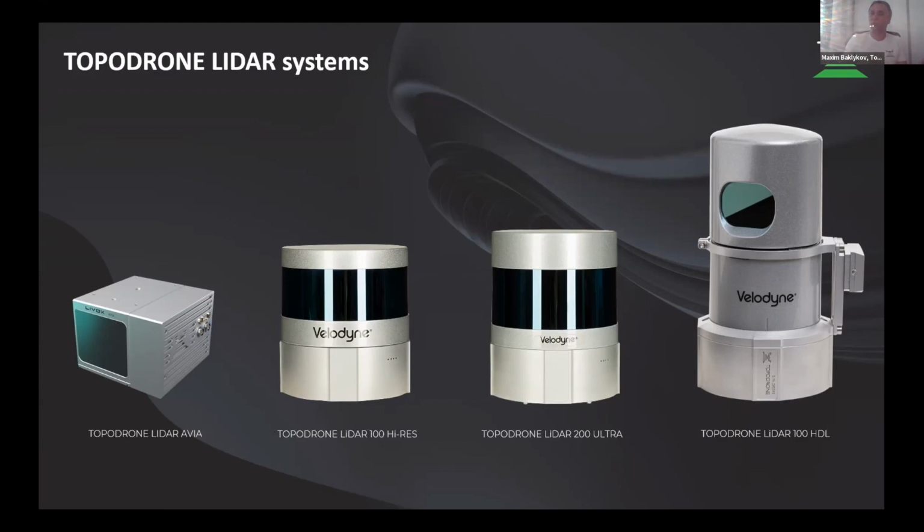And if we compare all the sensors, I would say that TOPODRONE LiDAR Avia has the most affordable price, but less efficient. TOPODRONE LiDAR High-Res provides high quality of point cloud, and it is more efficient in comparison with LiDAR Avia, and it has a little bit higher price. And TOPODRONE LiDAR 200 Ultra provides the most efficient capabilities of the LiDAR, and it can work from the higher altitude, which is very important if you fly in the mountain areas. But it has a higher price.